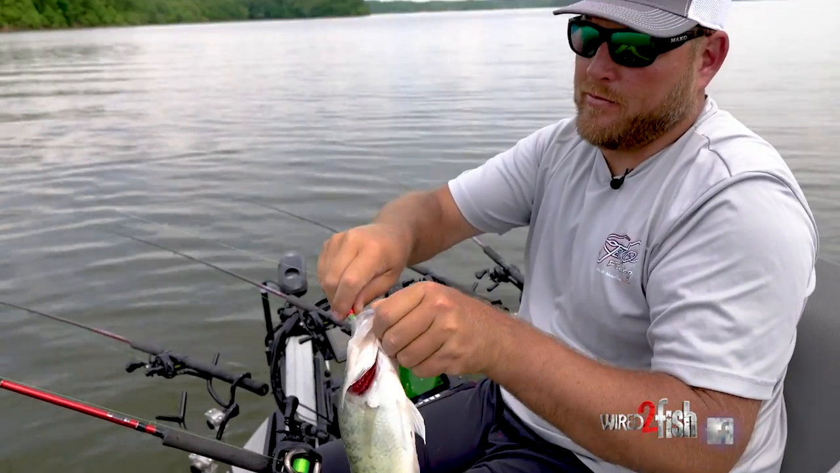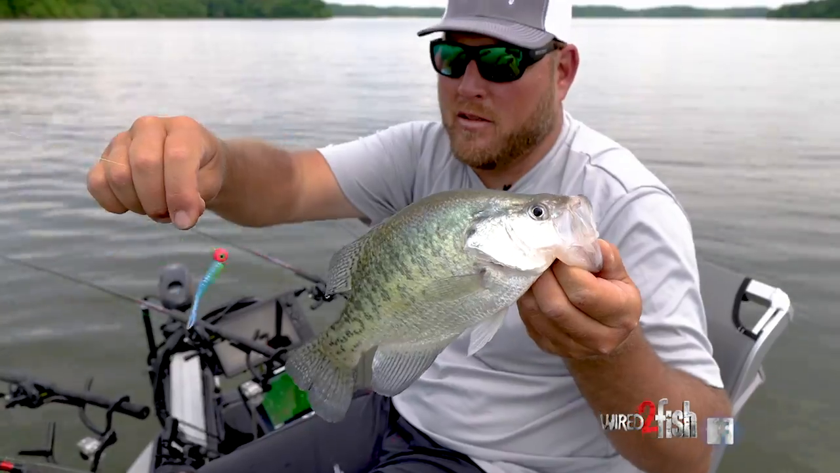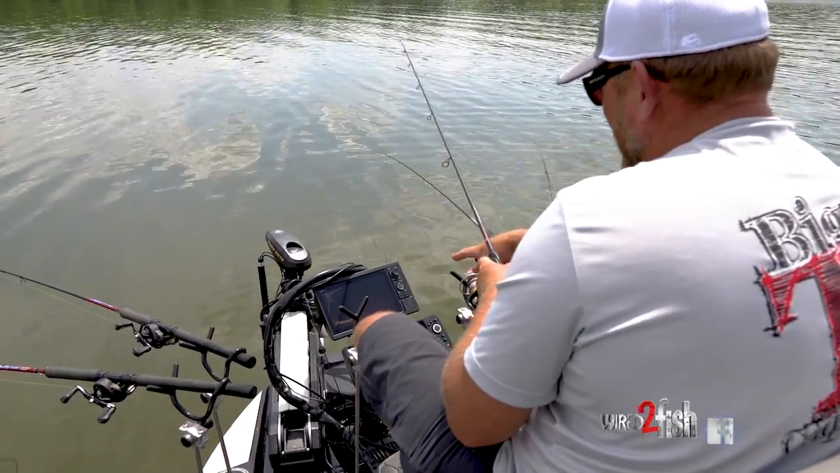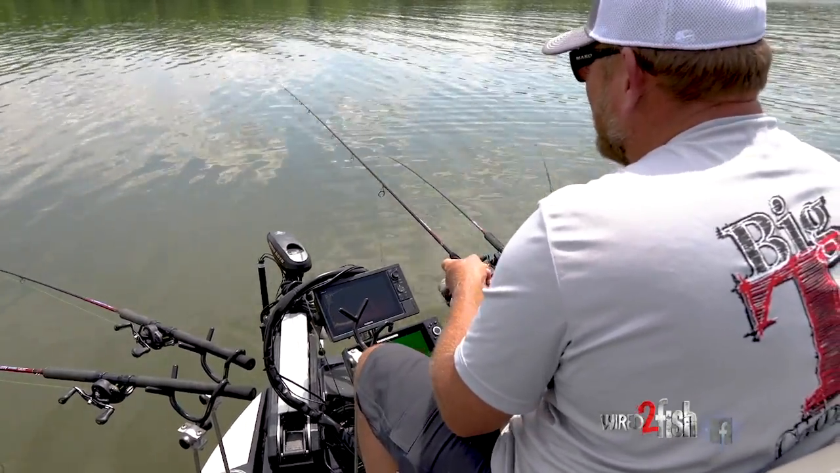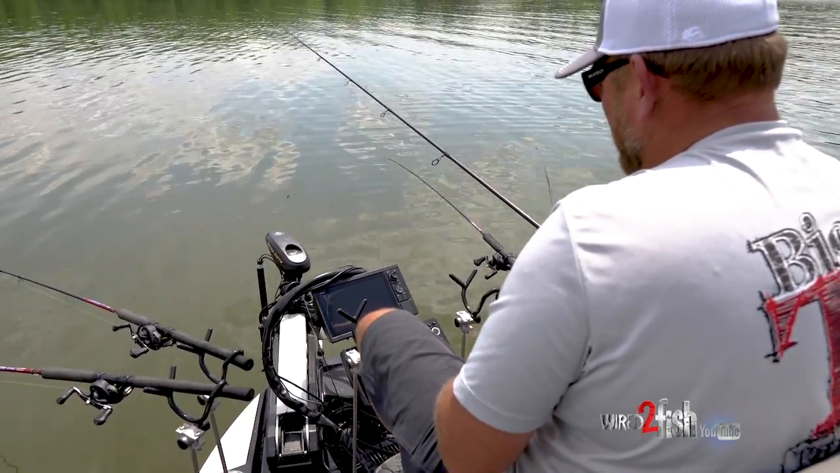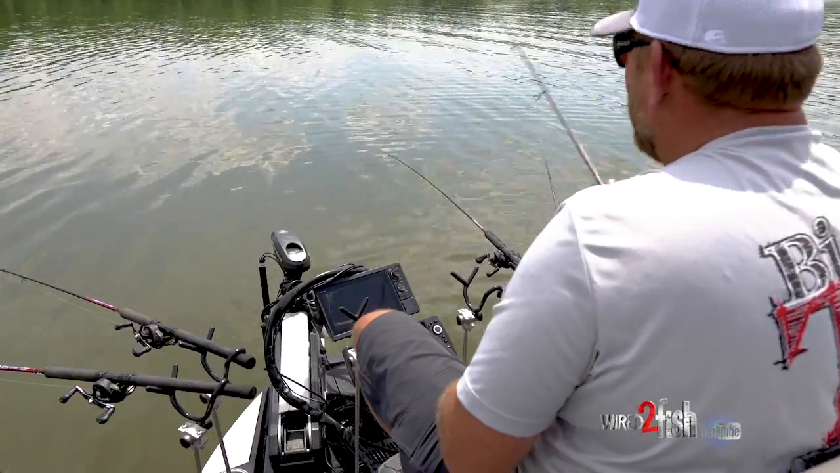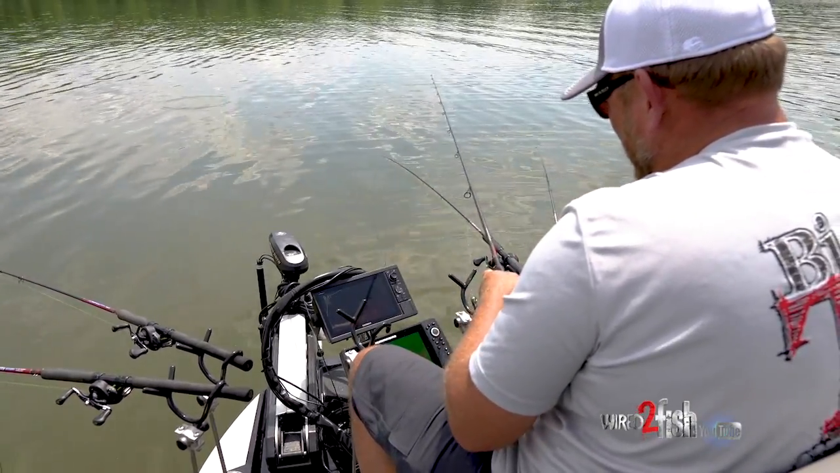Bluegrass again. Just put up on a stake bed here. I can see a fish sitting up way high on it, probably like 3 foot deep. So instead of going there and spooking him, I'm trying to cast to him. You see my jig falling right there above him.